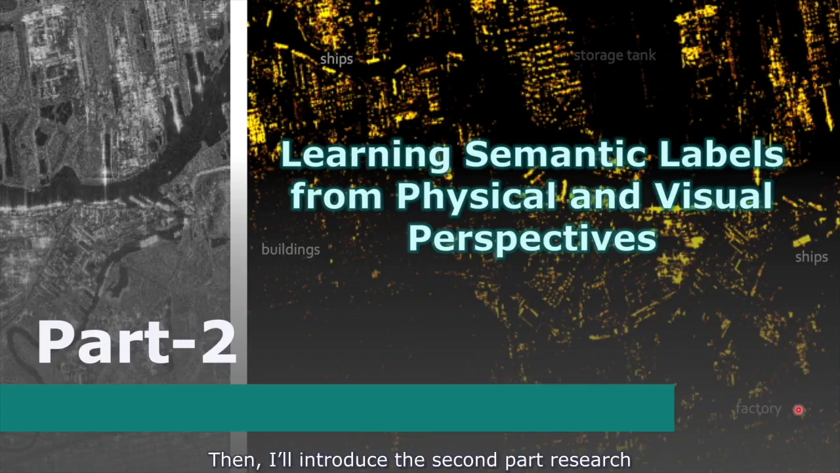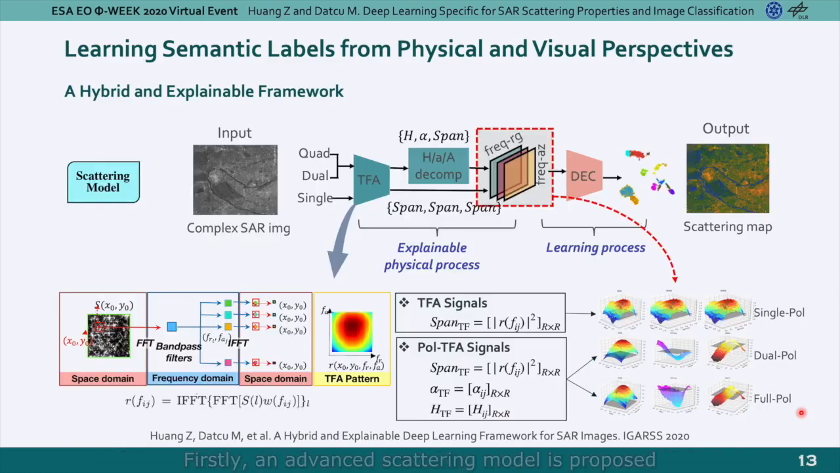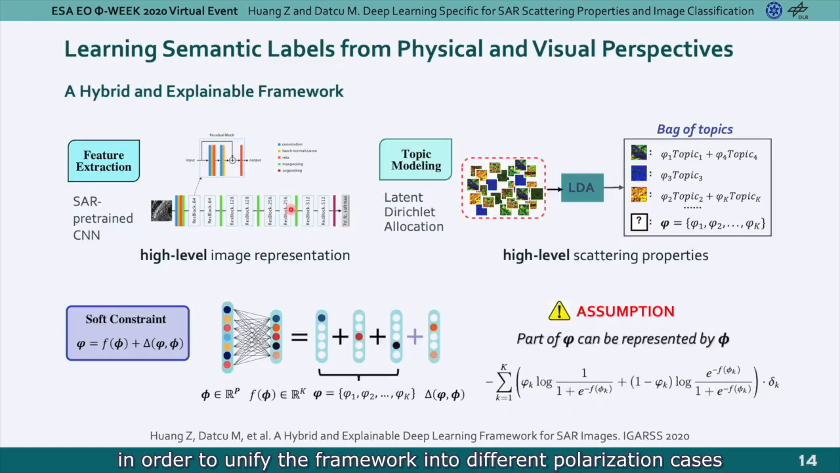Then I will introduce the second part of the research about learning semantic labels of SAR images. We propose a hybrid and explainable framework which combines the visual and physics understanding for SAR images. Firstly, an advanced scattering model is proposed, which extends the TFA pattern in our previous work to the parametric domain in order to unify the framework into different polarization cases.